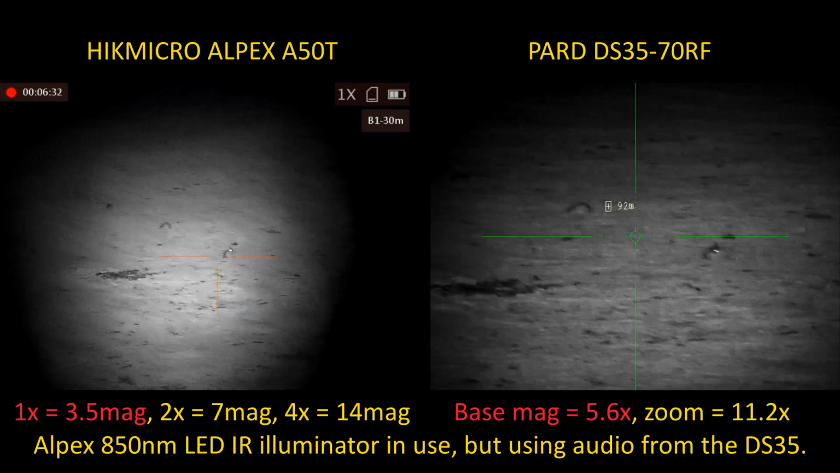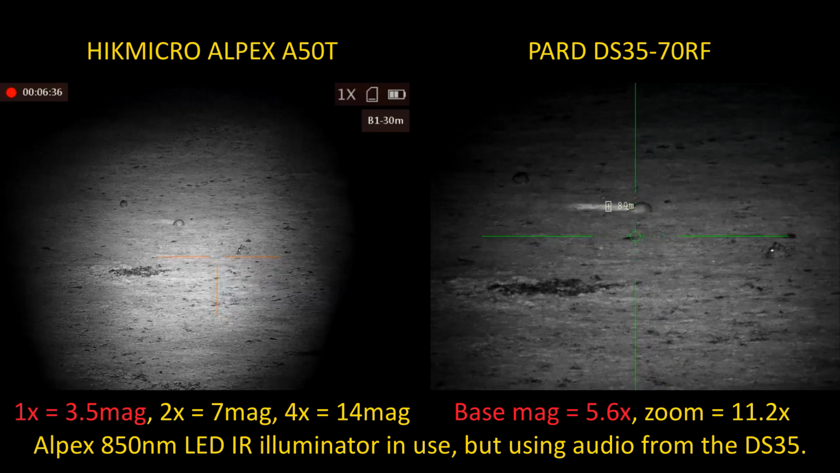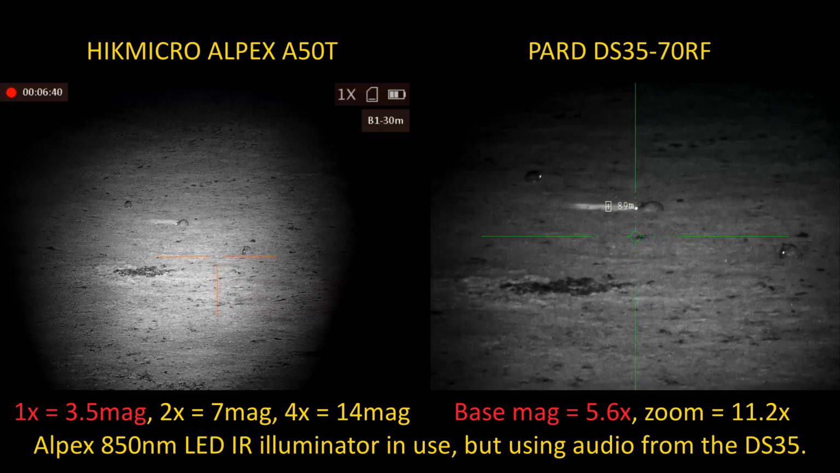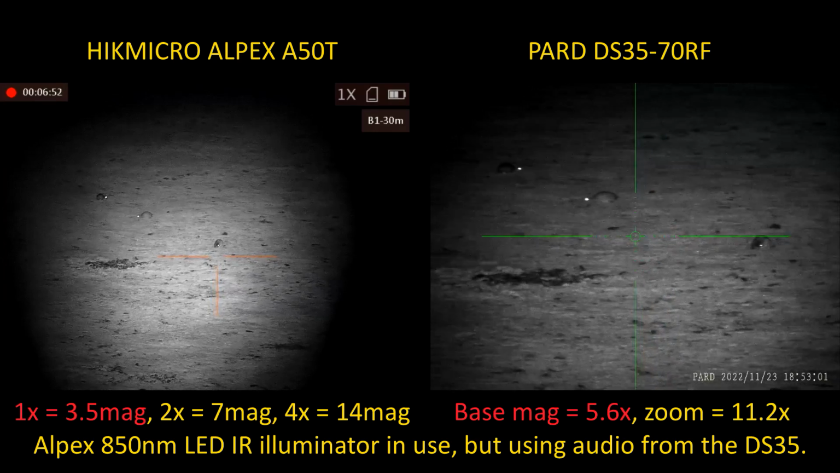Or look through the Alpex and you'll see all 3. The Alpex is lower mag. Yeah. Okay, the Alpex looks good now. Yeah. At lower mag it's good. That's nice. So that's with its IR on full. Oh, I've got all 3. I've got all 3 on the Pard now. Right.